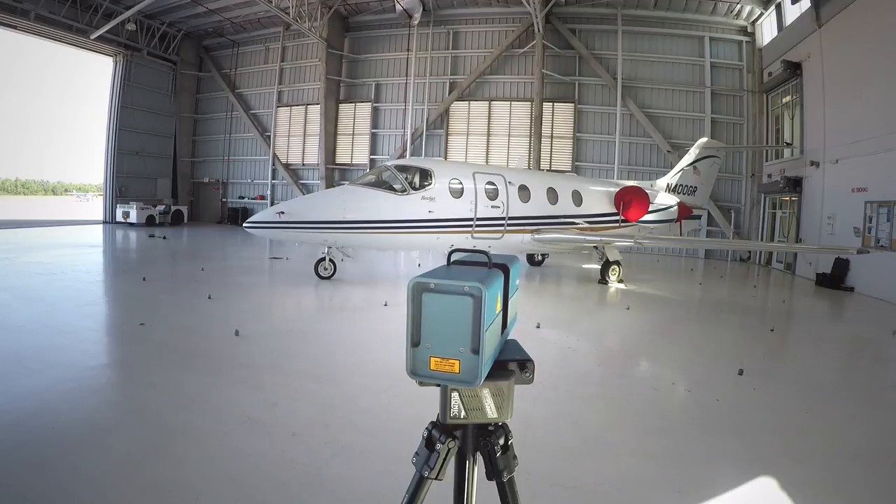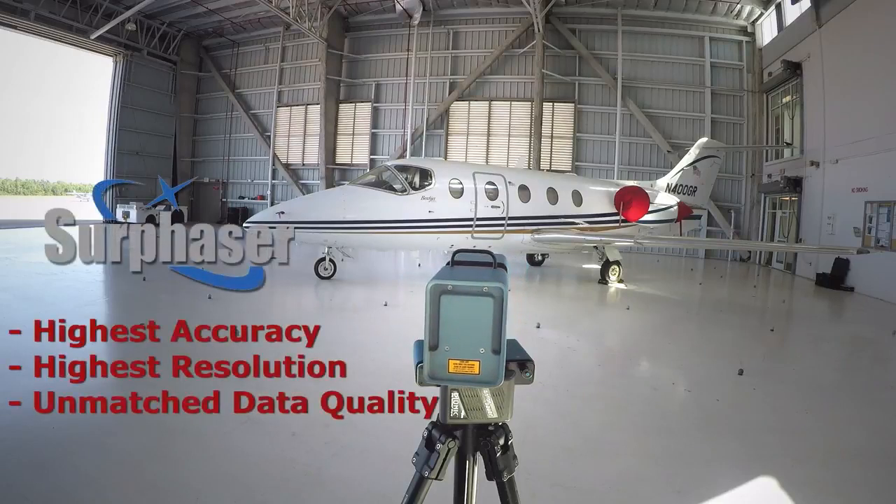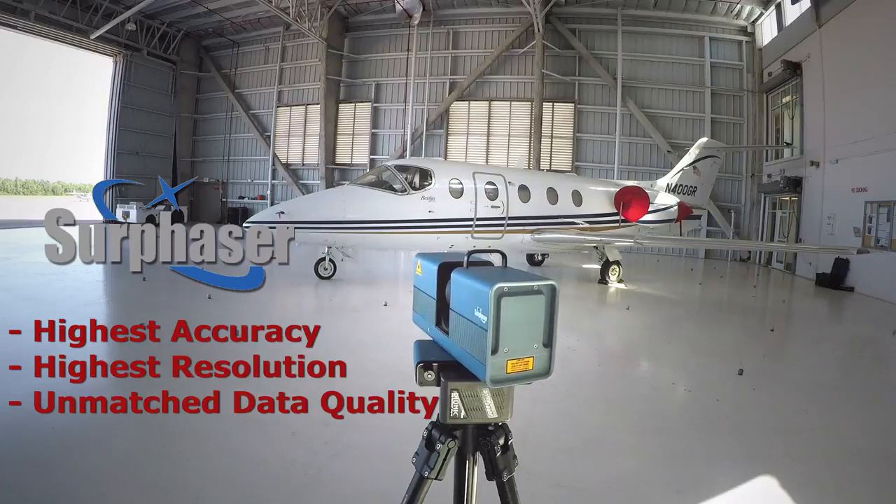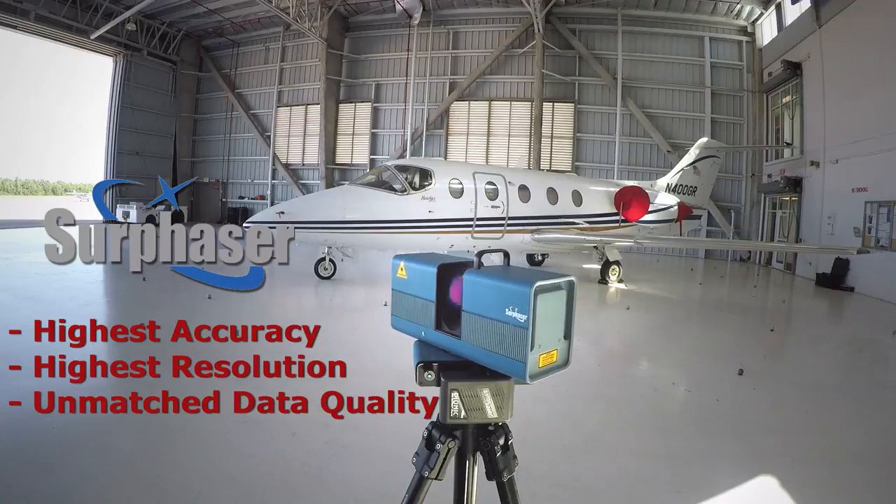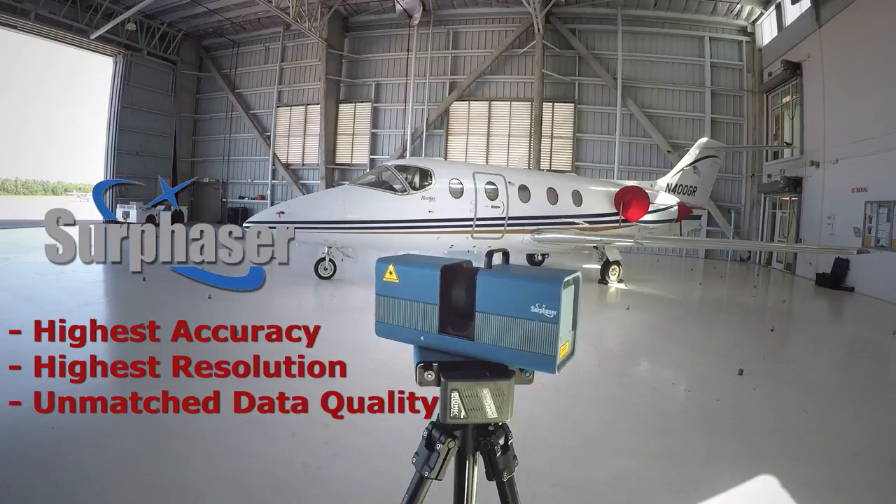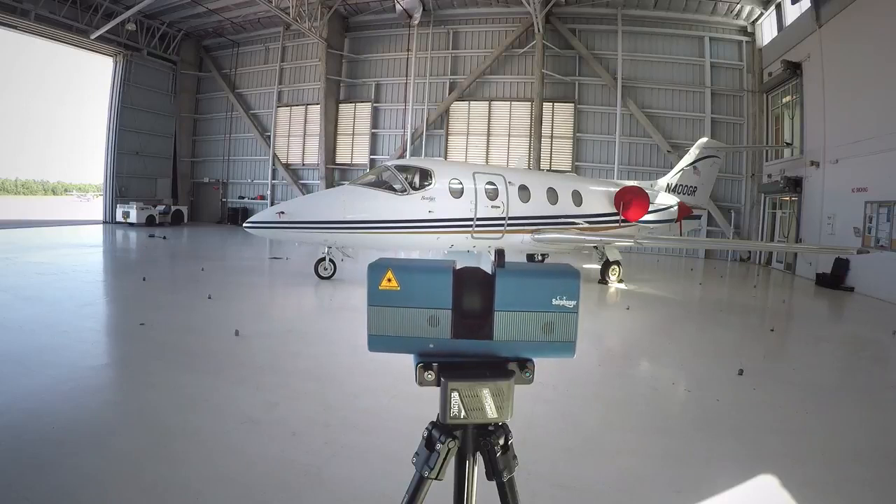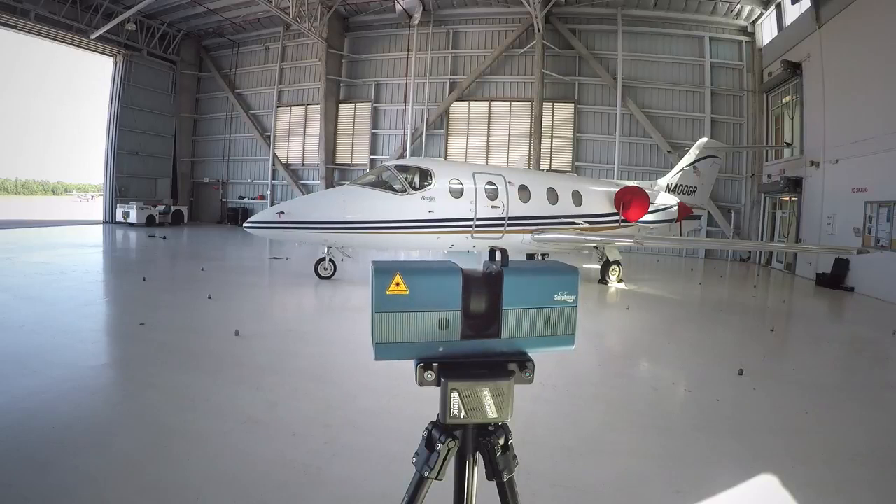Now, Surphaser has been making hemispherical scanners for over 10 years now. And if you talk to anybody in this industry that's been around, what they'll tell you about the Surphaser is it offers by far the highest accuracy, the highest resolution, and really unmatched data quality. There is no other product like the Surphaser, and it's really why it's used for high accuracy, high quality reverse engineering and inspection. It is considered a metrology tool for large format scanning.